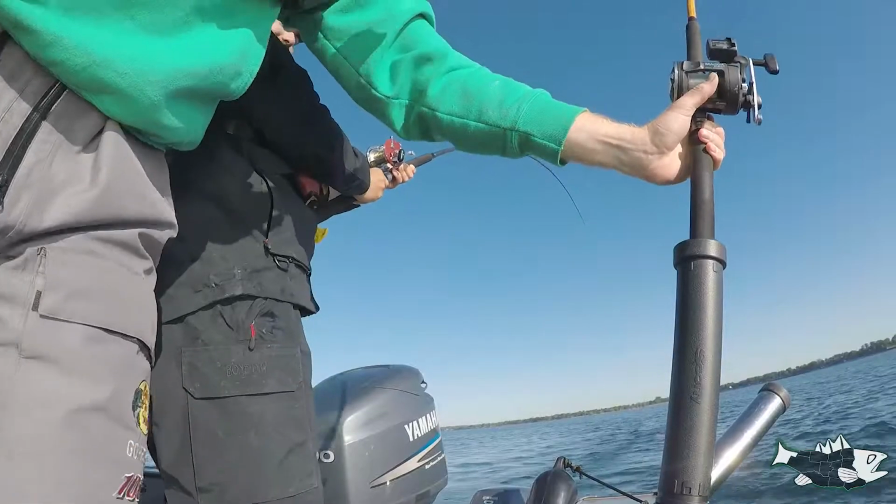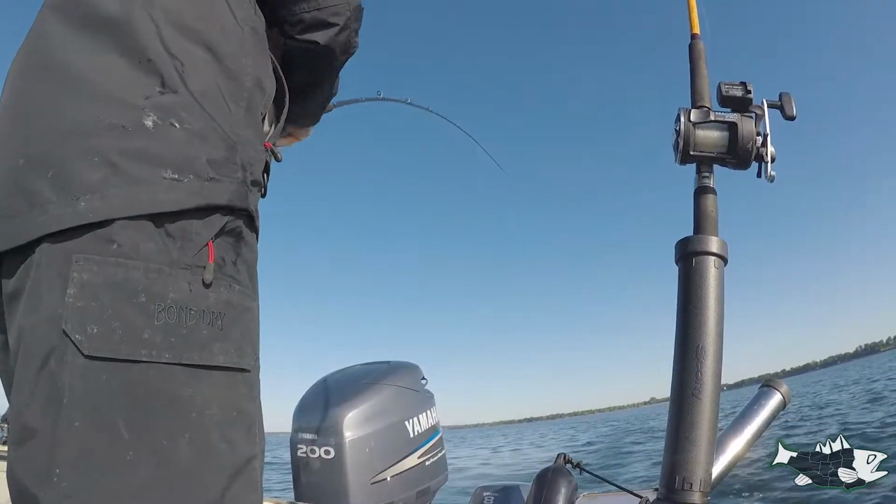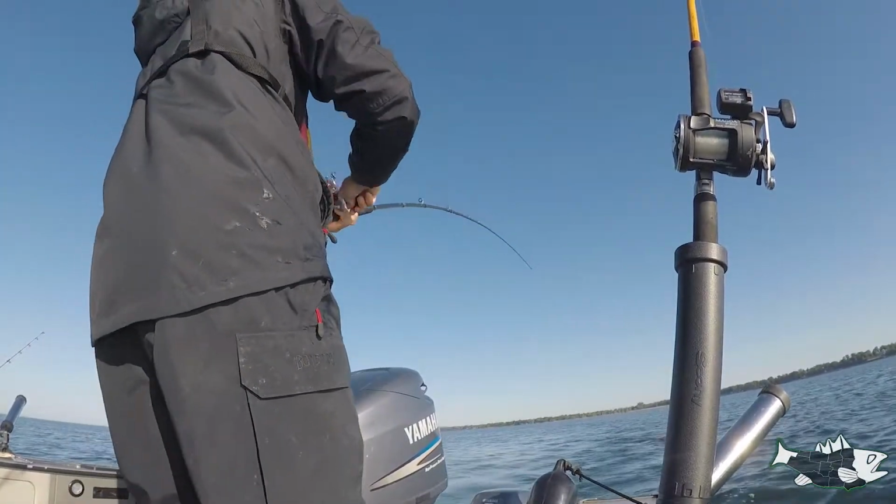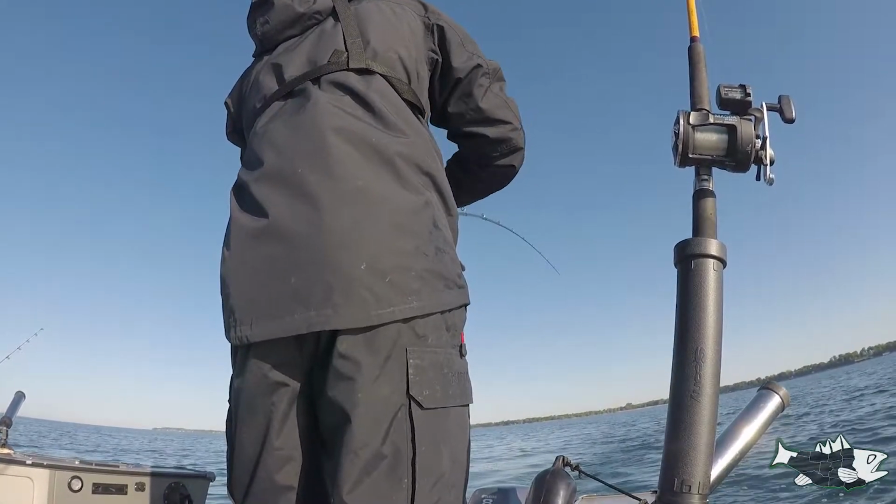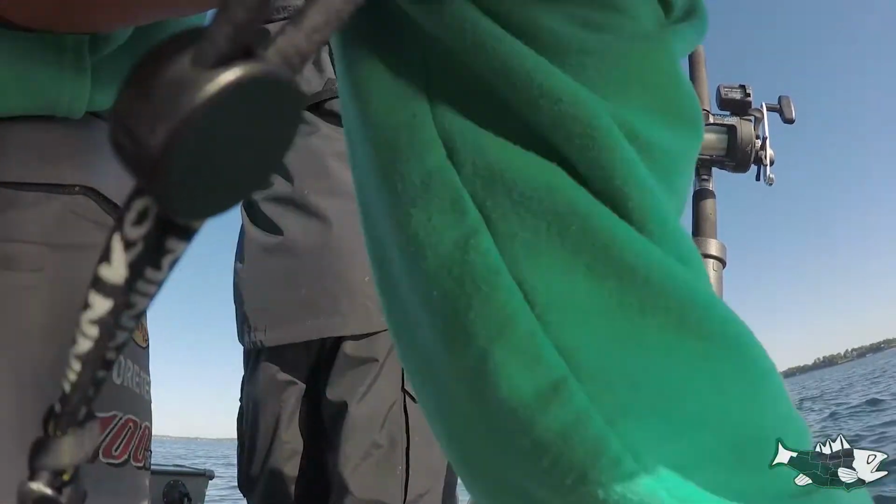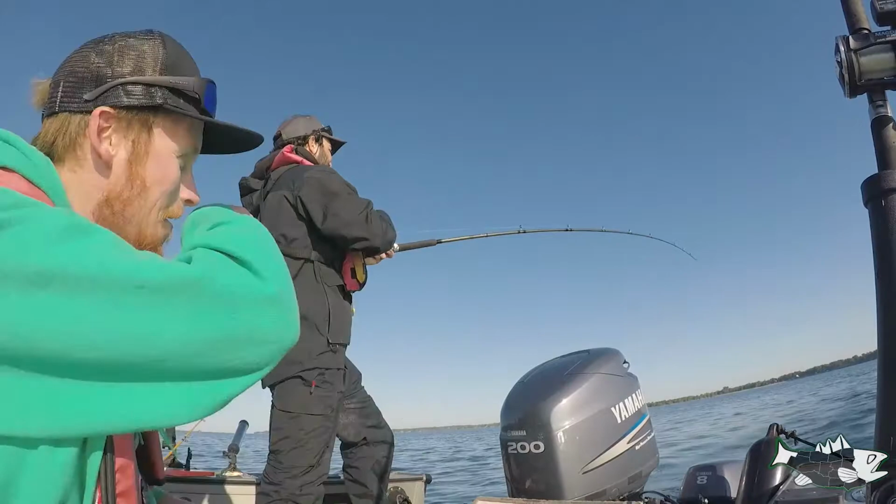Here. No, go. No, you go. Here, I just caught the 10-5. Dude, that was a weird turn too. Yeah, it just paused. That's the one that I just reeled in so it wouldn't snag. Absolute mayhem out here.